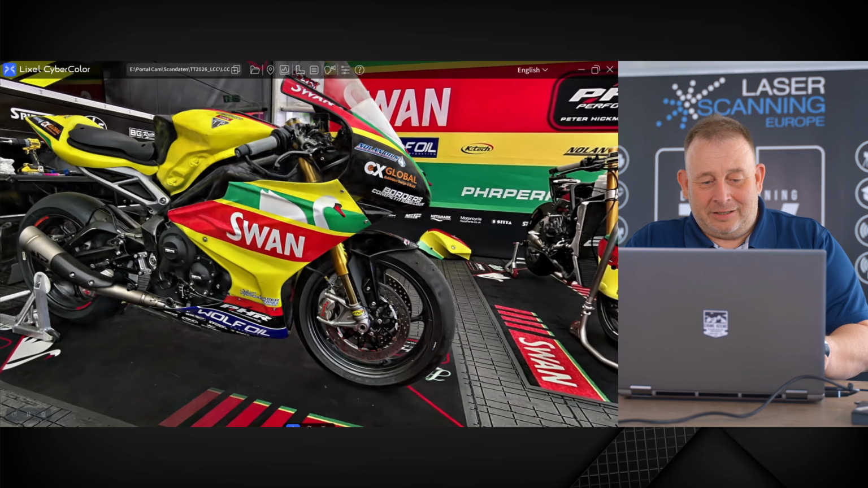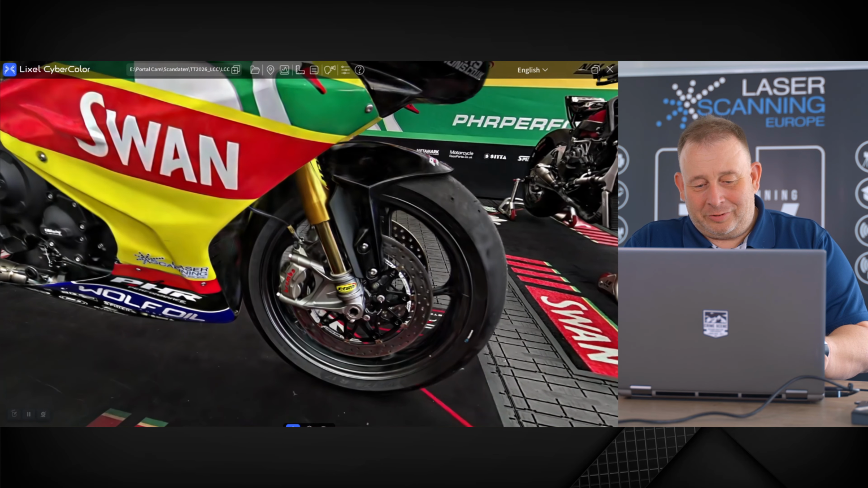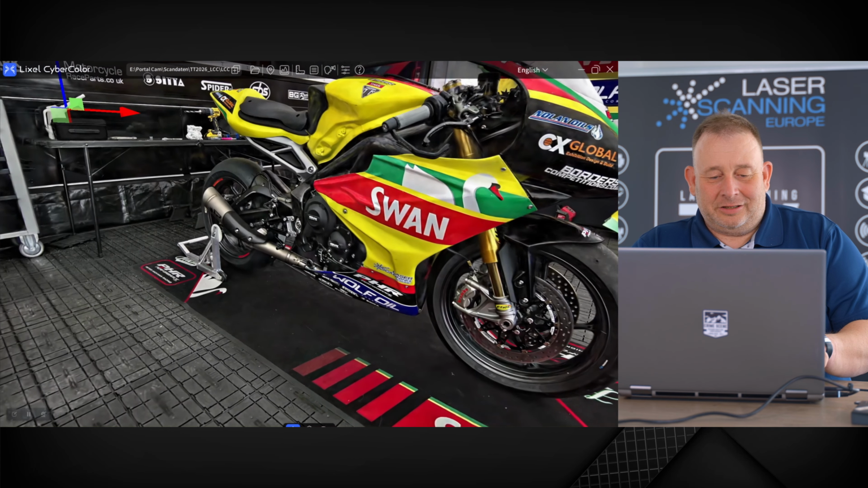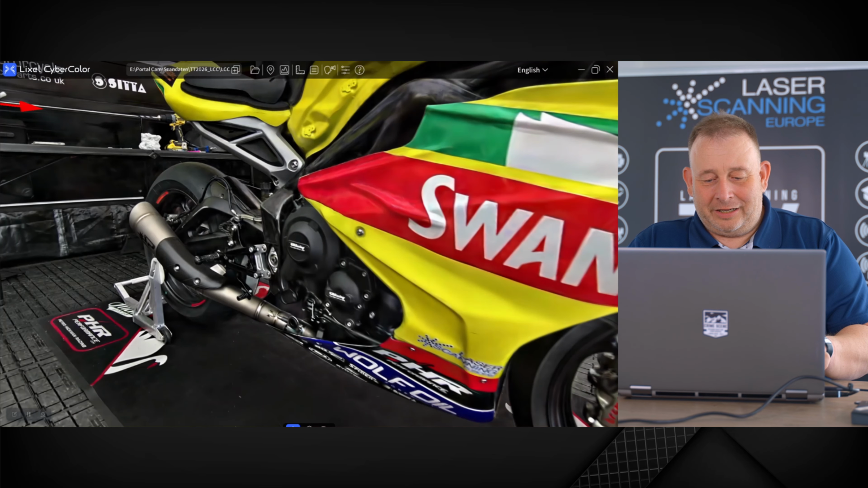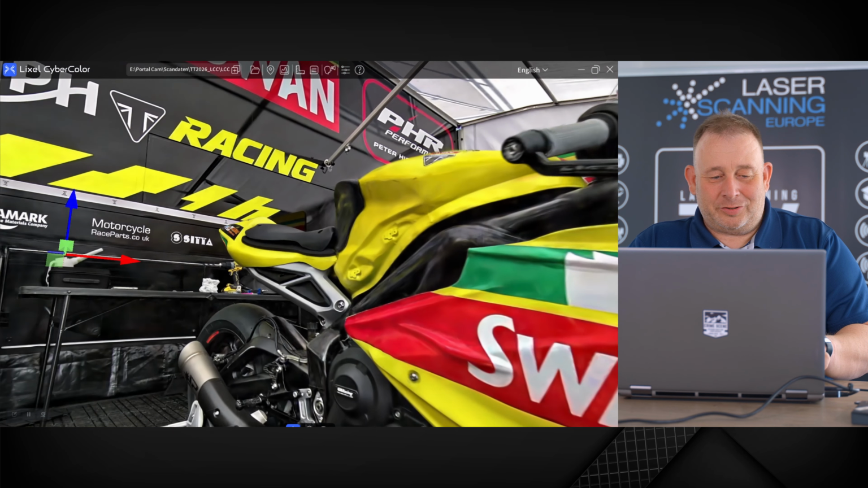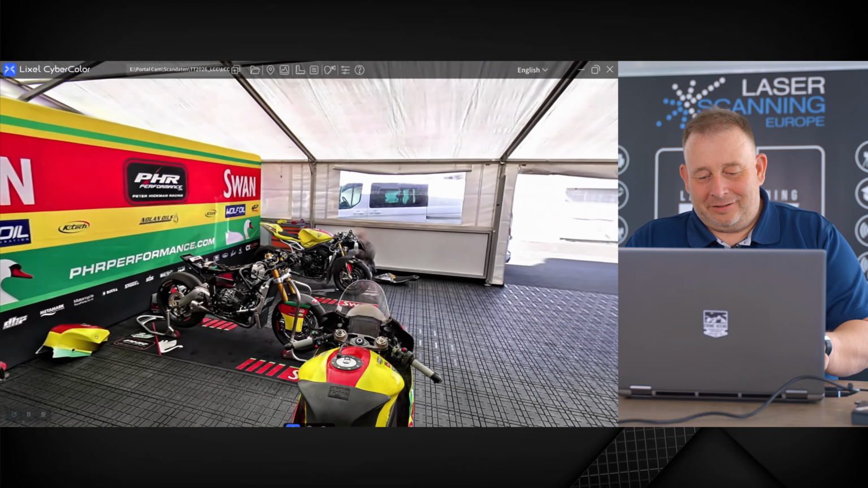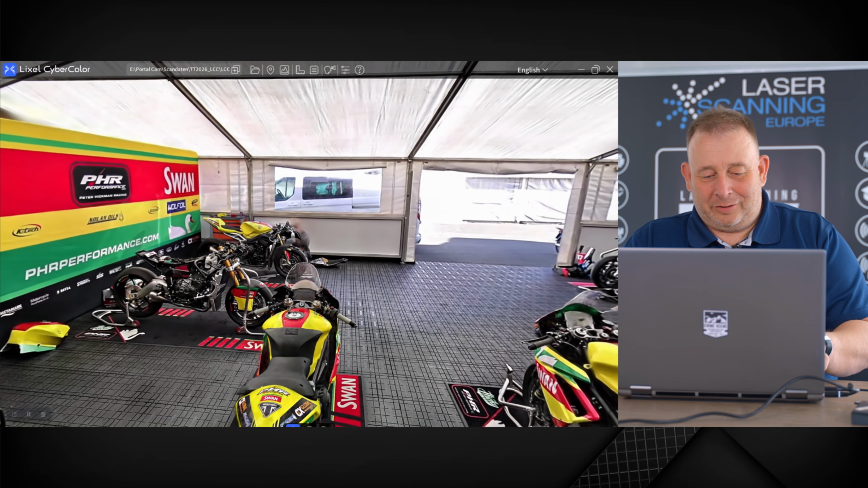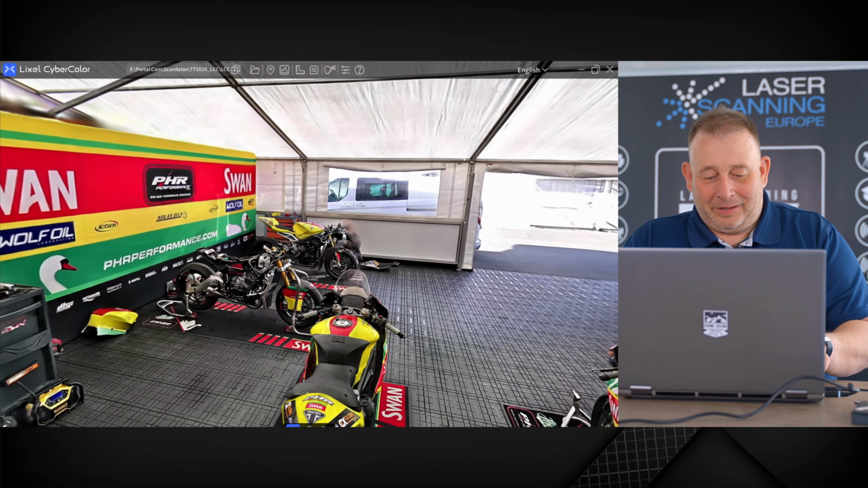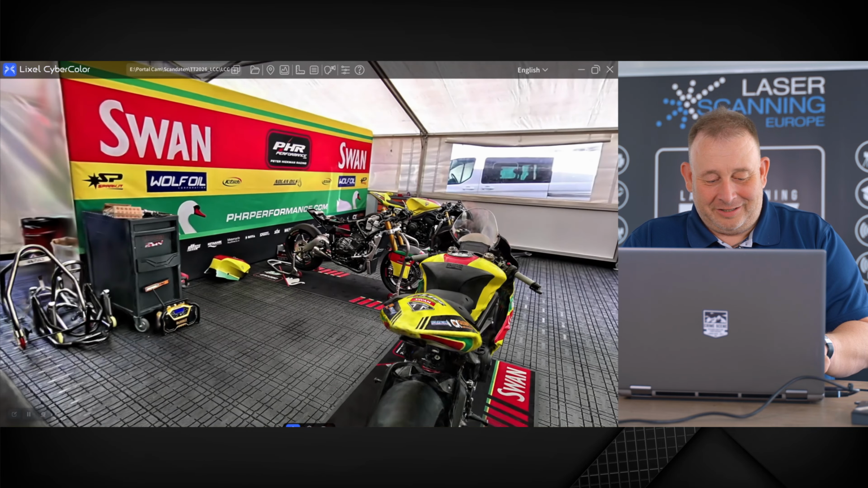I think that's the Supersport bike, and you can see here the new Swan design for 26. You also see our logo, the PHR logo, and other sponsors. Let us move here, and then you can have a look at how it looks if you are sitting on the bike. I think I already got an option to sit.